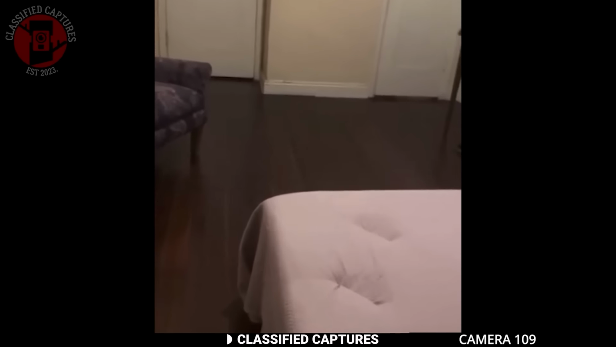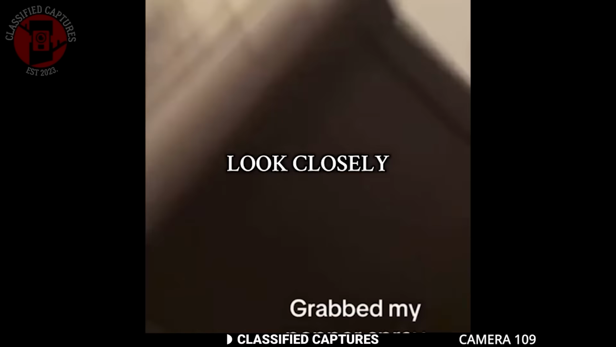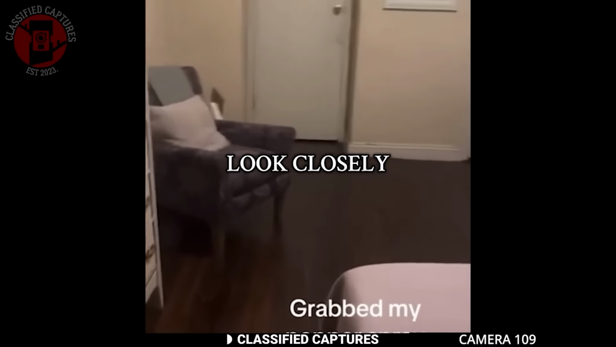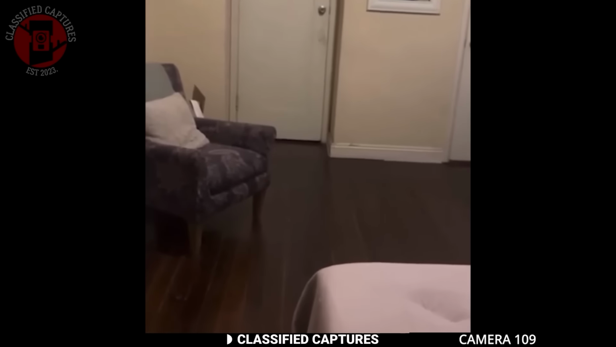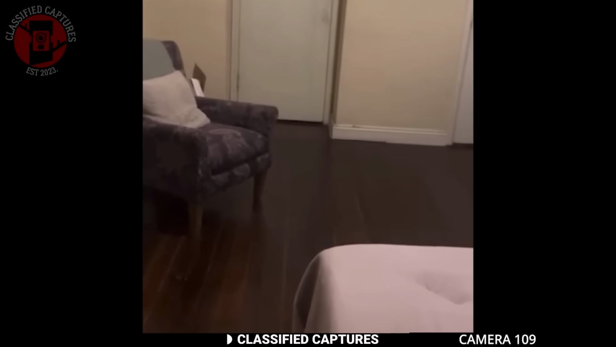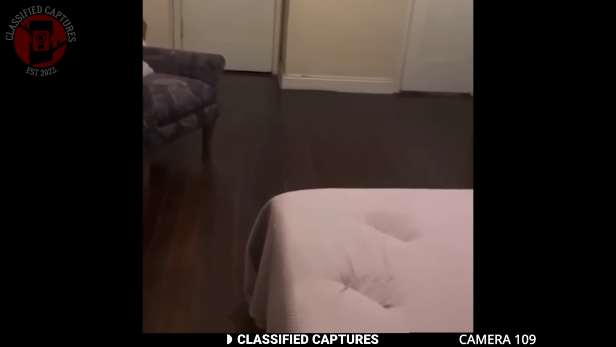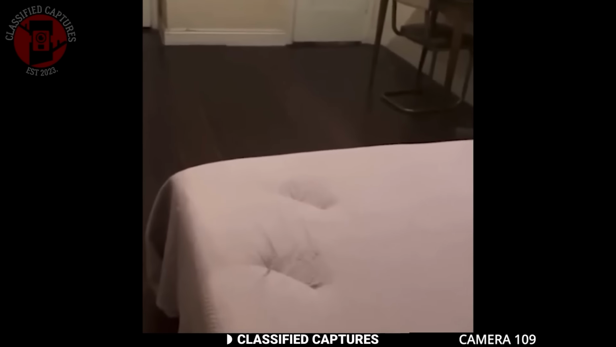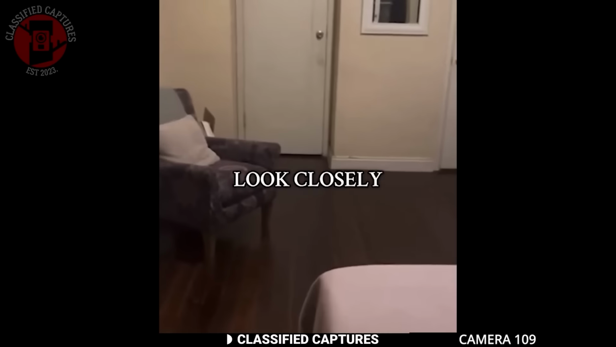That was enough for her. She bolted from the house without looking back, and to this day she has no explanation for what she saw. Some people believe it could have been a ghost. Others think it might have been a trick of the light or a mind playing games, but how do you explain those clear handprints? Whatever it was, it clearly didn't hide its presence. The big question now, however, is what did she do after this? That we don't know, but what would you have done?